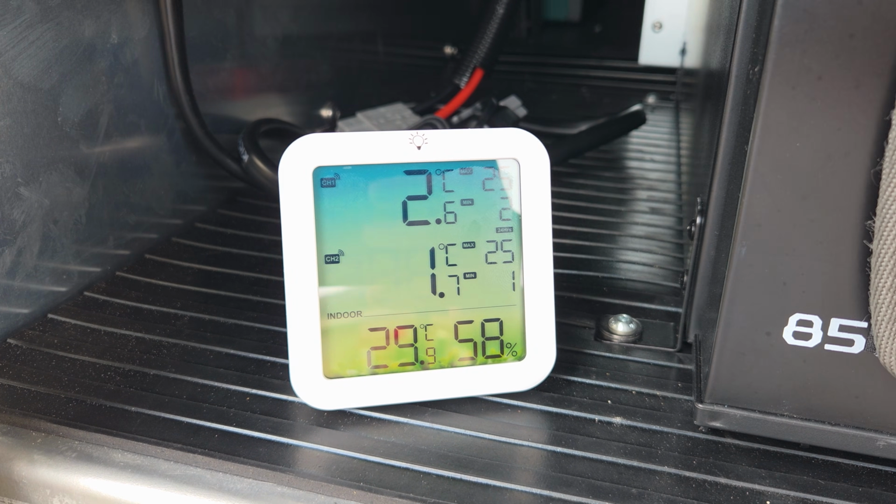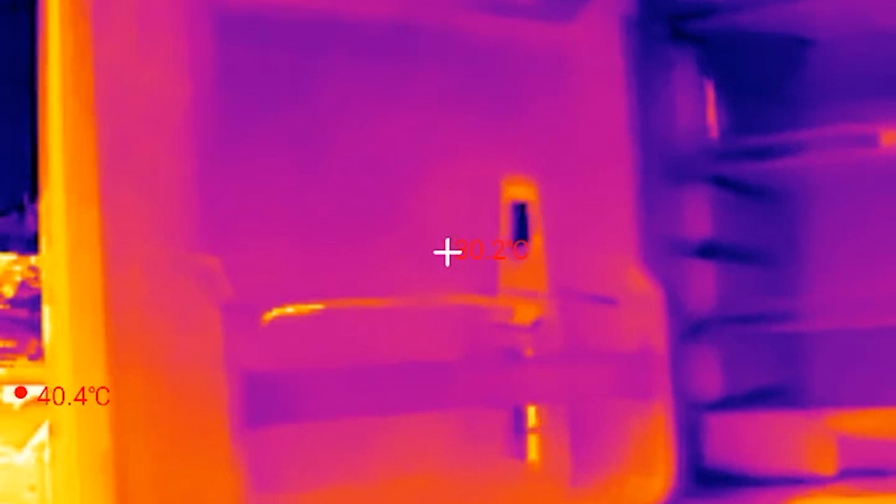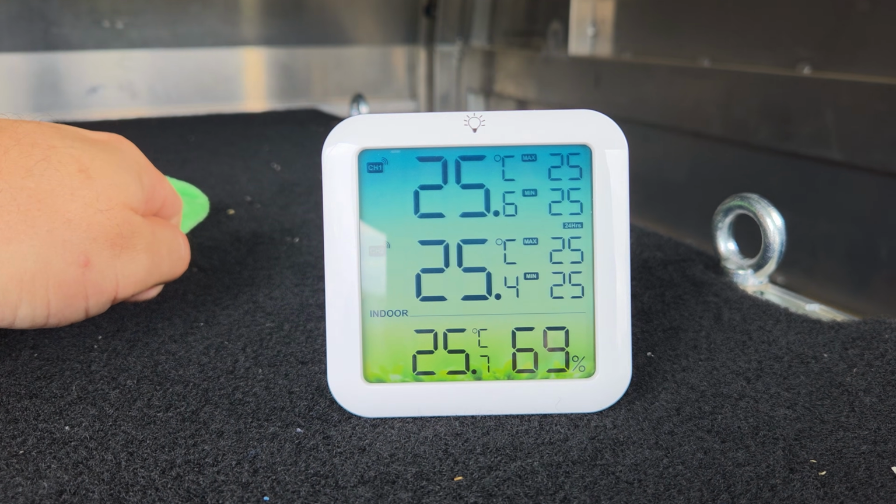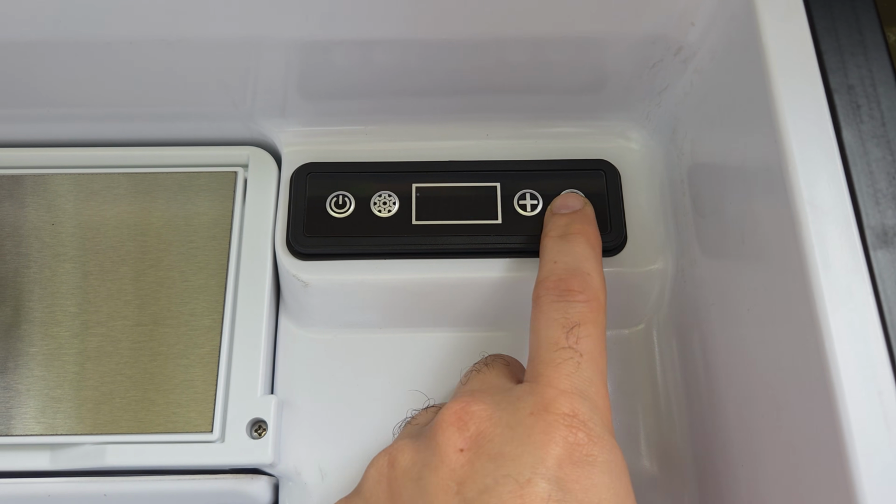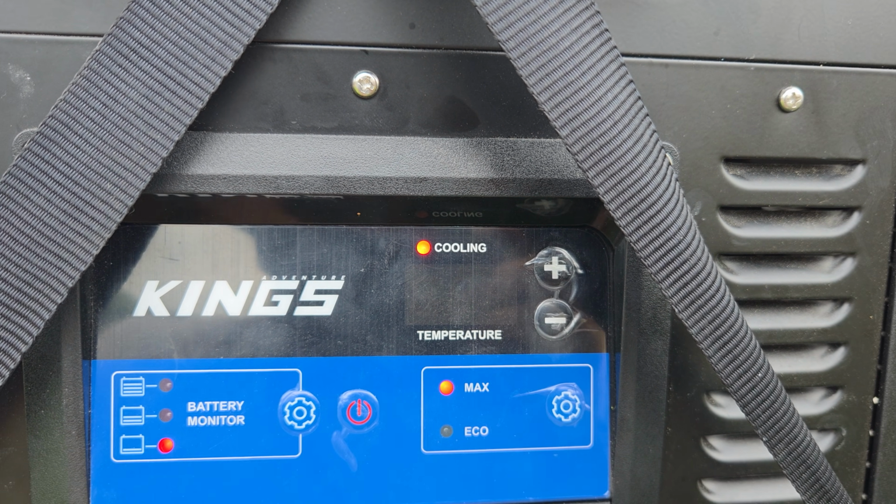To test the fridges thoroughly, I carried out a number of real-world tests. The first test is the cooling test to see which fridge cools down fastest. Both fridges were turned off and left overnight to reach an ambient temperature which was 25 degrees Celsius. They were then set to 0 degrees Celsius on their maximum cool settings at the exact time and turned on.